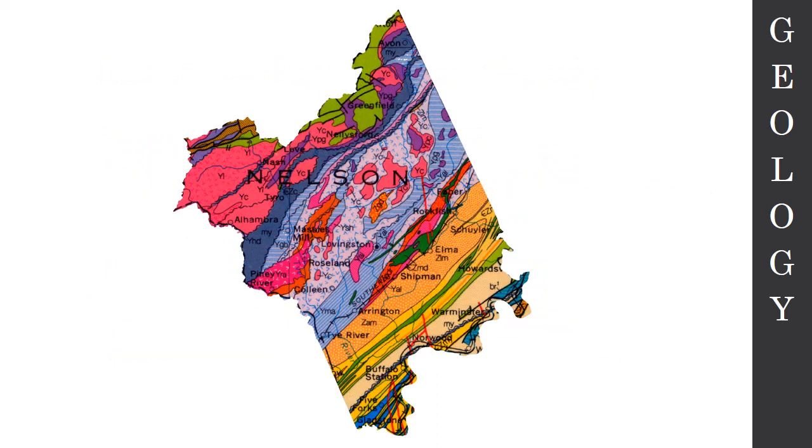All right, so let's start with the geology. Now, don't be intimidated by this. This is the 1993 geologic map of Virginia, and I've just clipped it out for Nelson County.